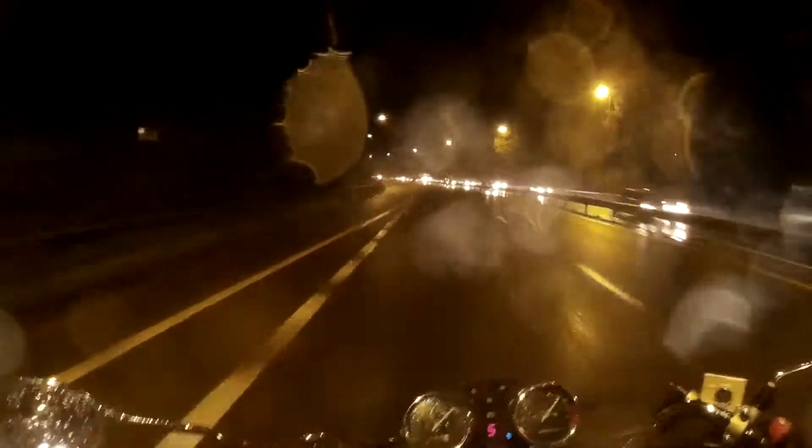Well, that's a worrying noise. Going under the bridge, I heard this thump, thump. No idea what it was, it weren't me. Must have been going over the bridge at the time I was going underneath it.